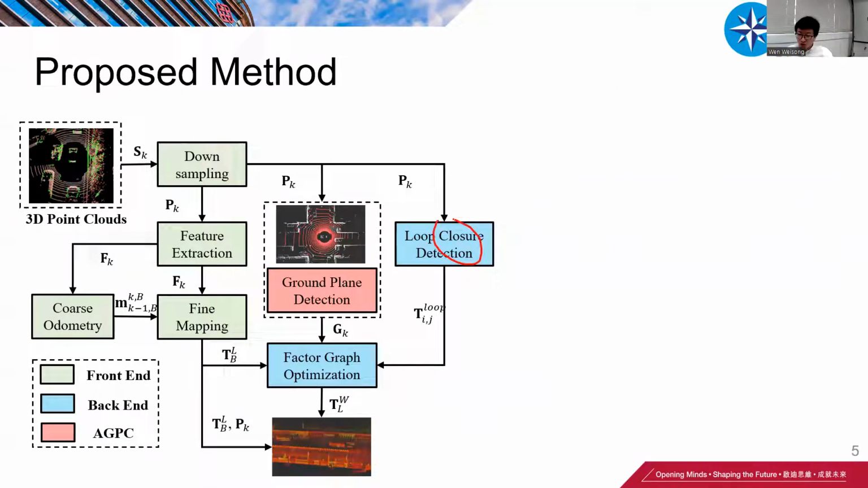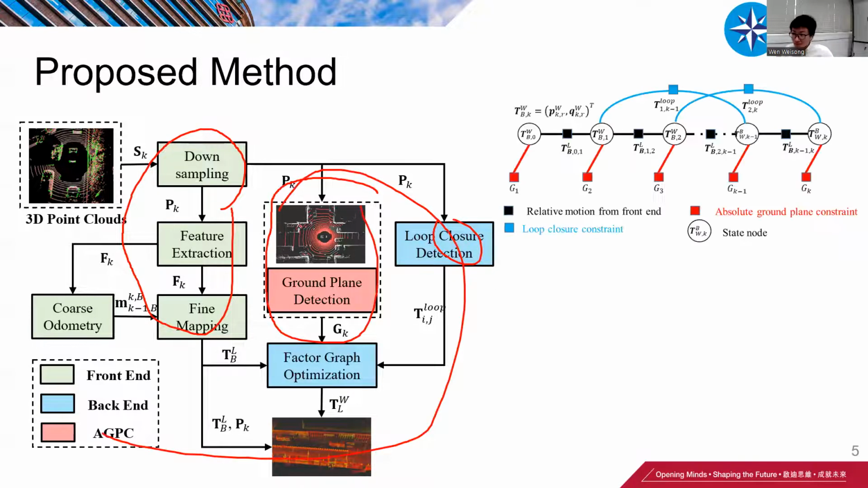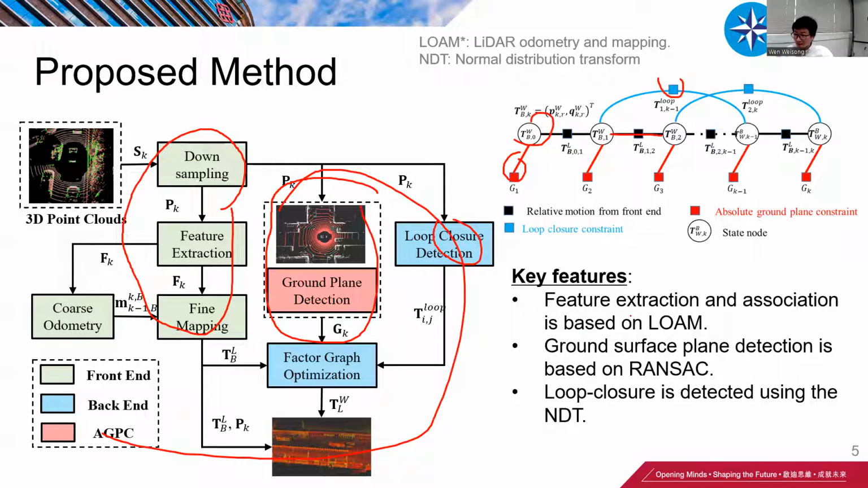This is the loop closure from lidar-SLAM. This is the feature detection and association from typical lidar-SLAM. By adding the ground plane constraint, we get a new solution. This is the factor graph integrating the state, the ground plane, the loop closure, and the lidar odometry. By doing this, it has three key features. The feature is based on lidar. The ground plane is detected using RANSAC, and loop closure is detected using NDT.